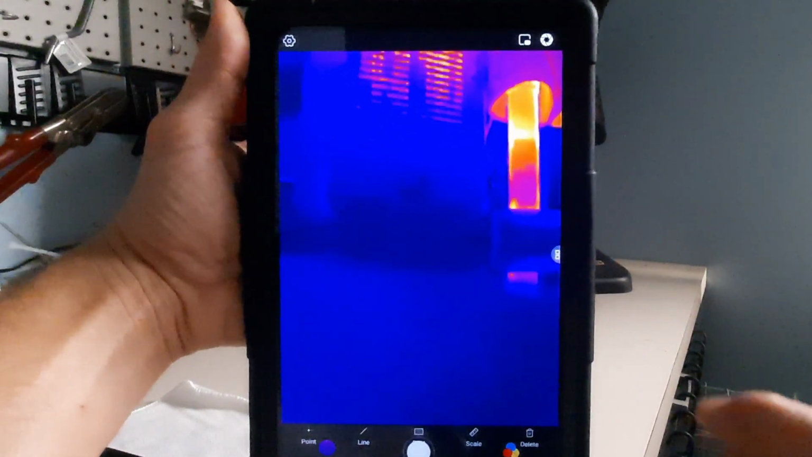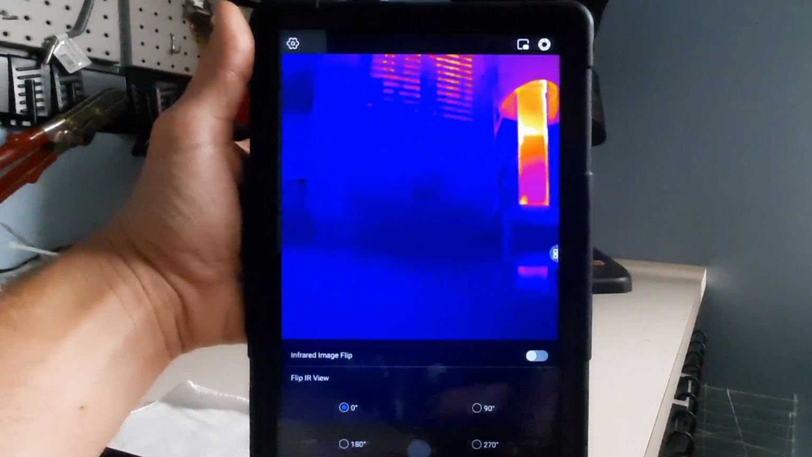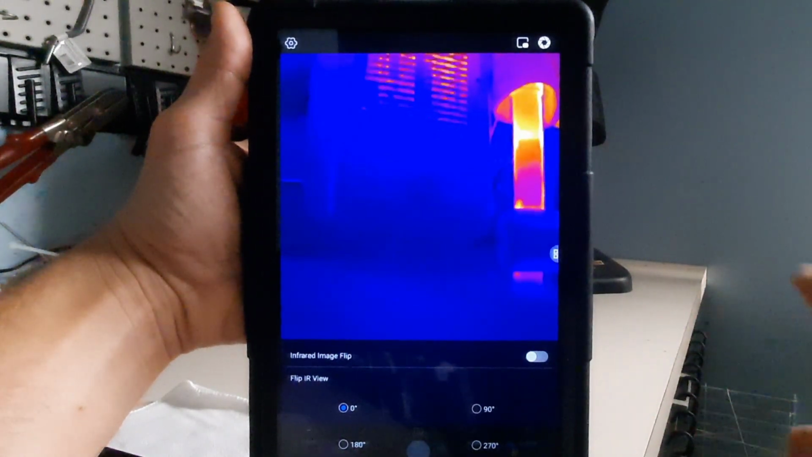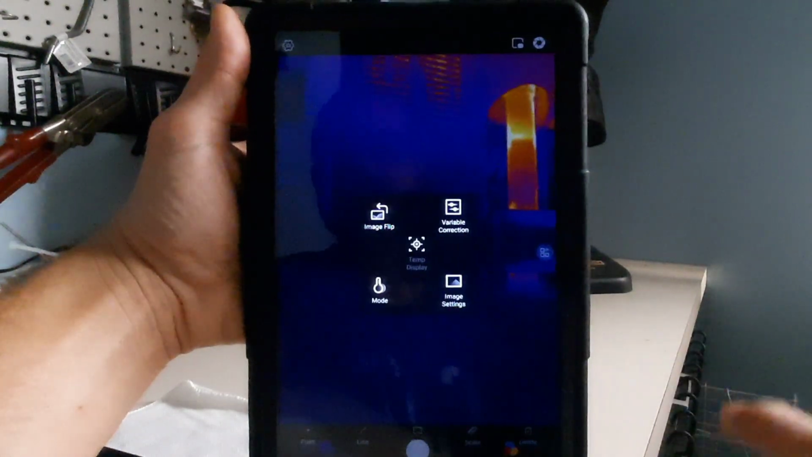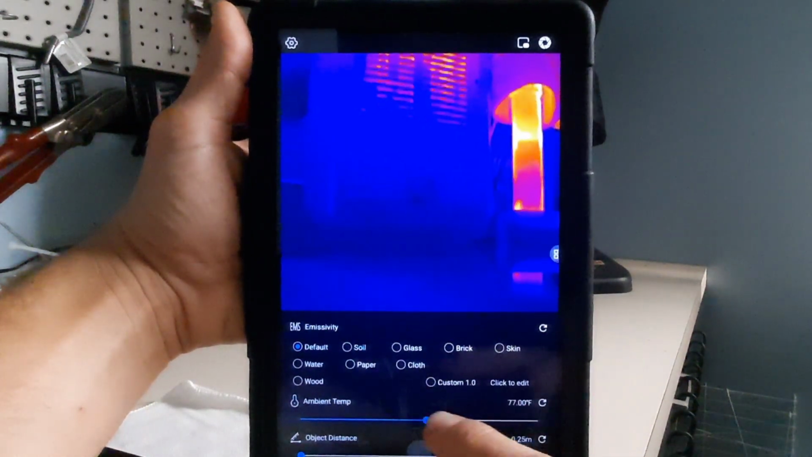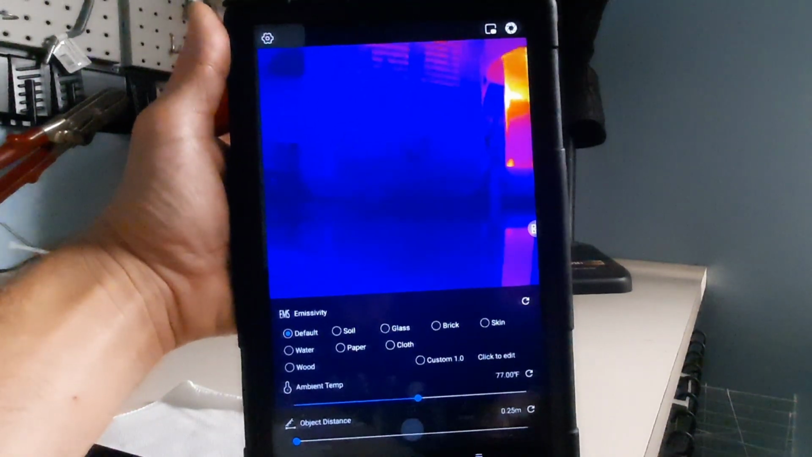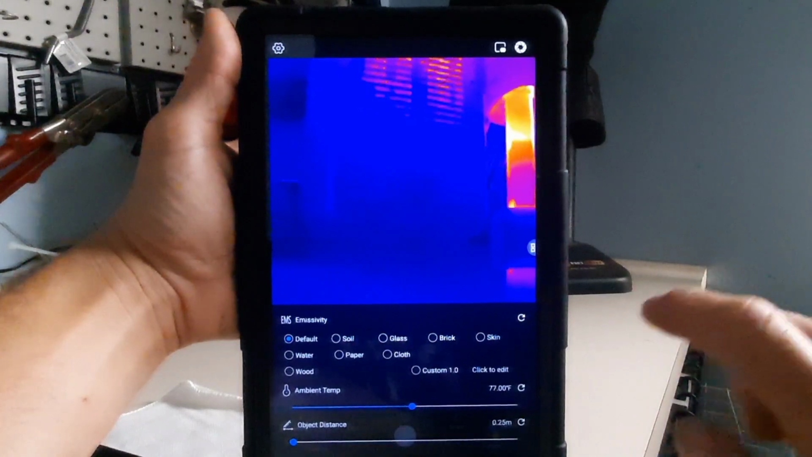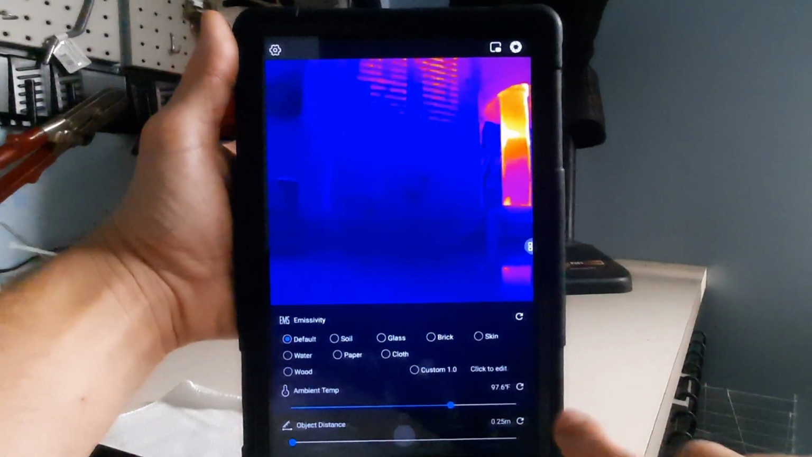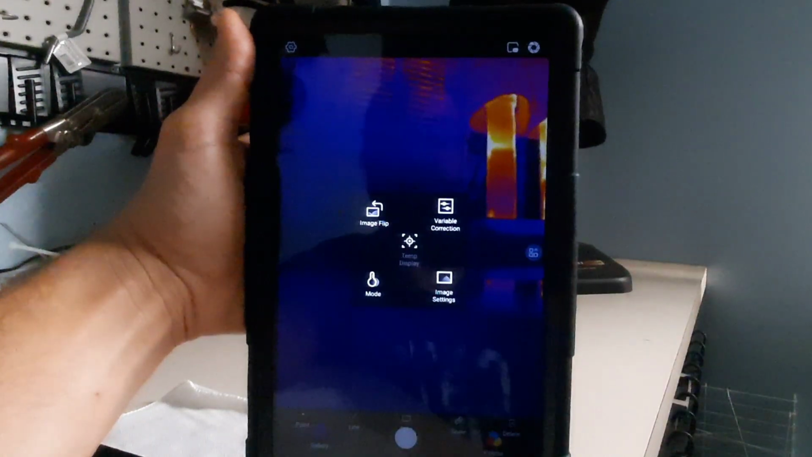So in the app, we've got some options. You can flip your image 180, 90, 270 degrees. That will flip the image that way. We can also, the variable correction, you can set the emissivity for brick, skin, water, all these options. You can set the object distance and the ambient temperature. And you just hit the button there to go back to the original setting.